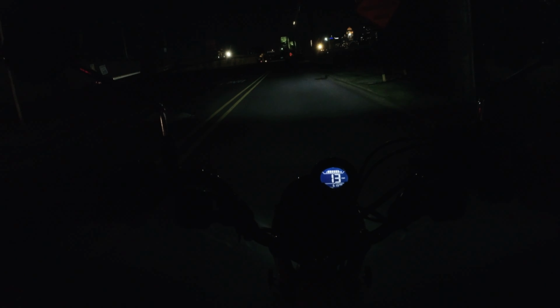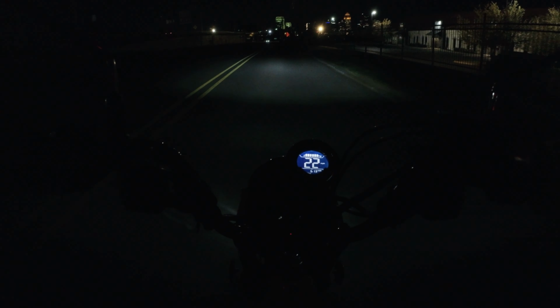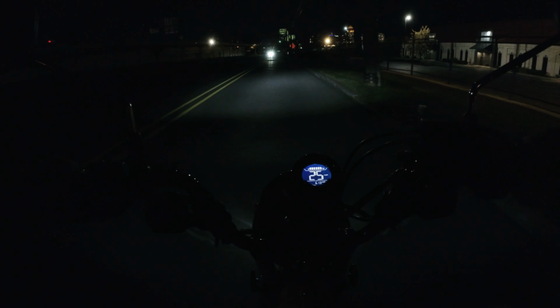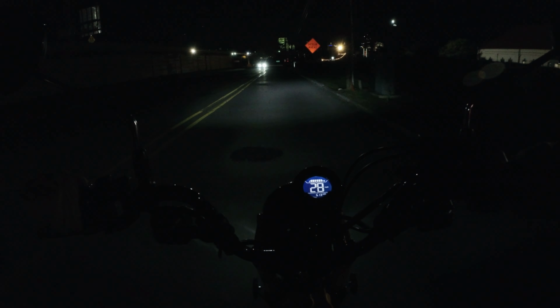Oh. Missed the hill shifter there. There's a little bit of like a divot or something in the road. Alright, so let's see. Is this road shut down?